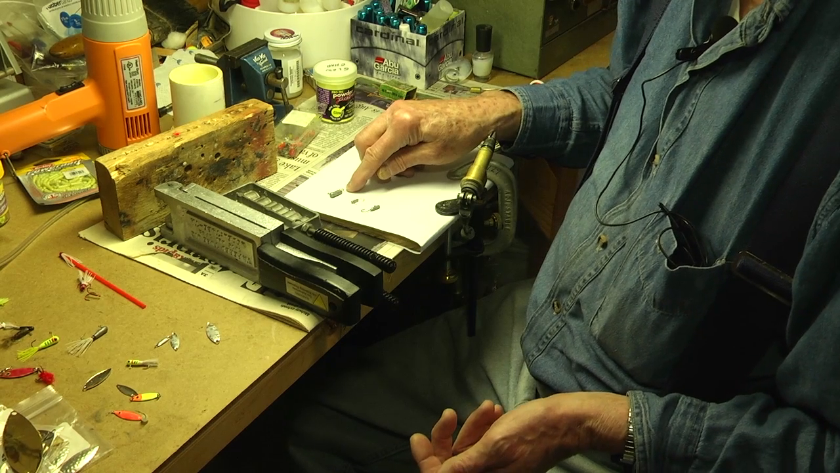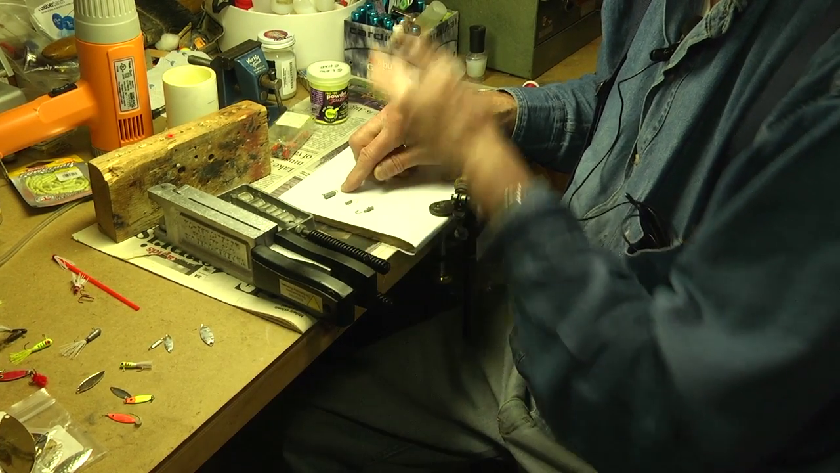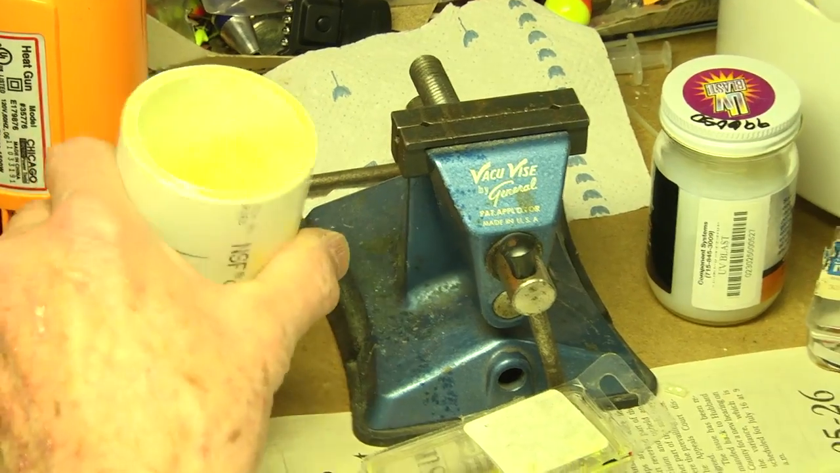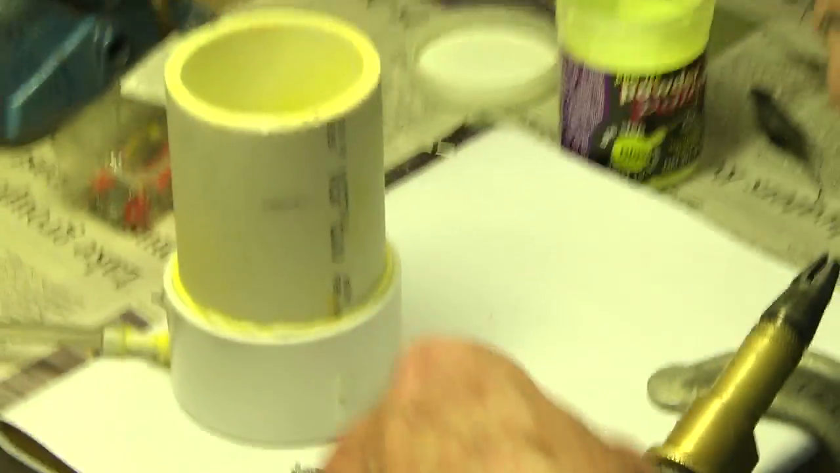This has been modified for a number 6, so I can go with a number 6 or number 8 right up to anything I want. The next process we're going to do, we're going to paint these. Now this is called a fluid bed. You can use this when you've got a real thin coat of paint on it.